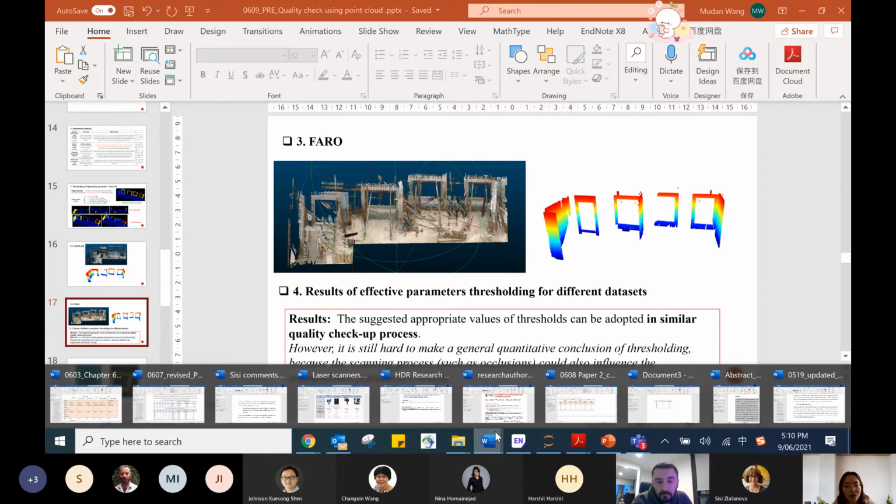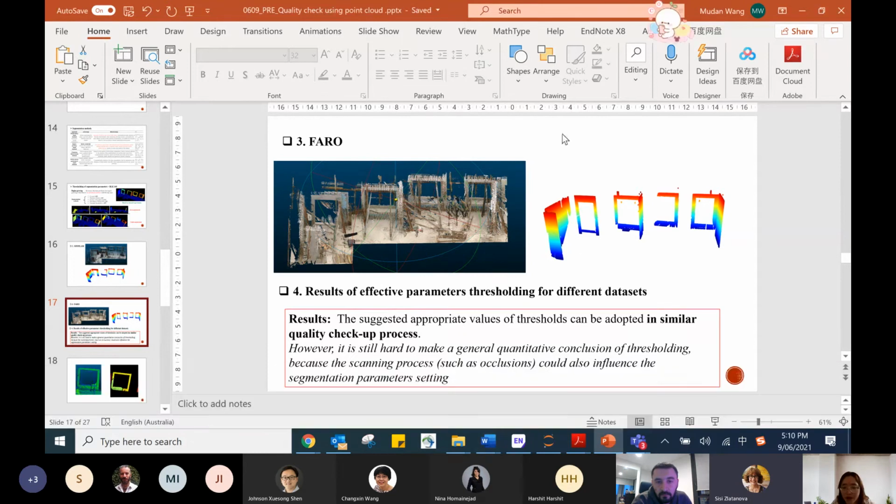Actually, I scanned the whole floor, but I just picked one part.